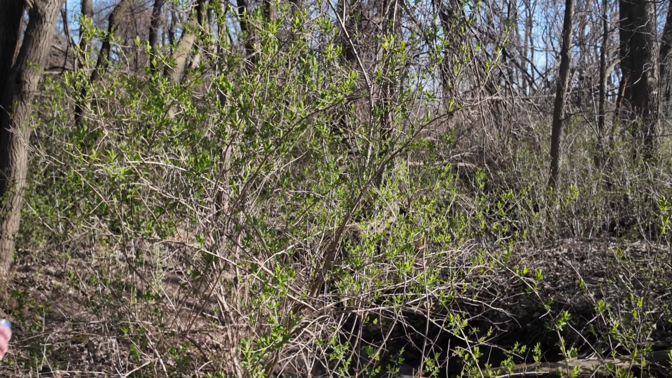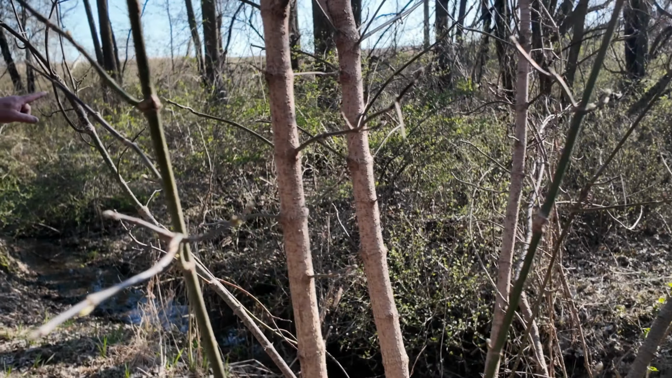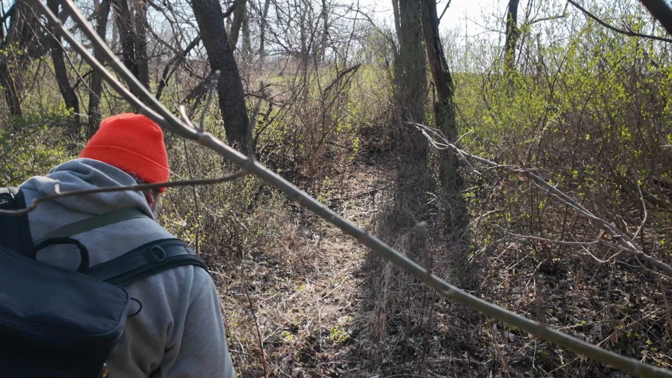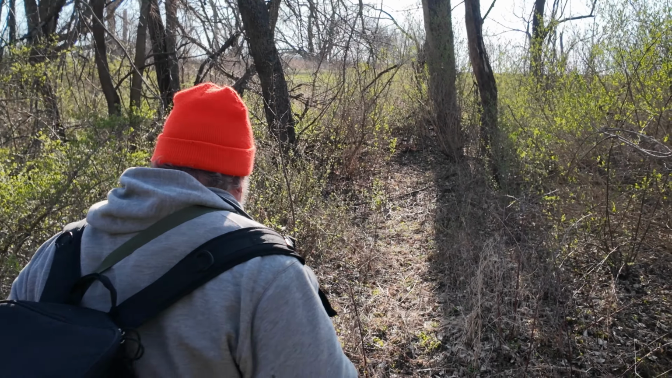Here's what I want to do. I want to put a camera on that tree. You can see, they have been crossing here. There's a lot of good track over there. You can't see it because they're jumping across. But we're going to take a different way over. Something a little easier. And right here is where I want to be.